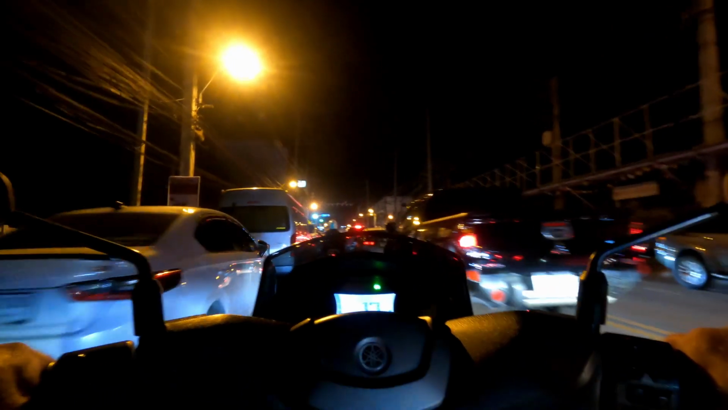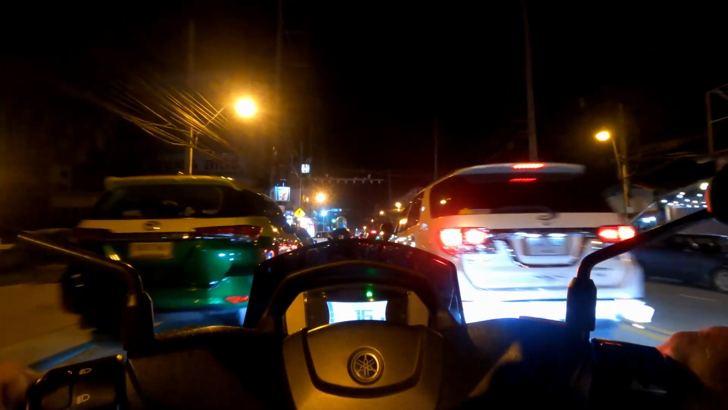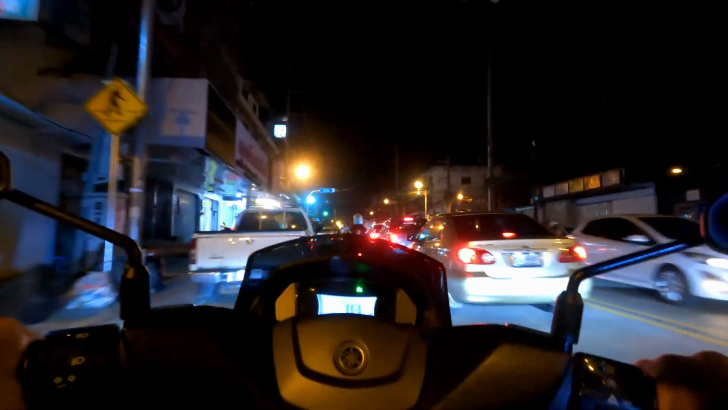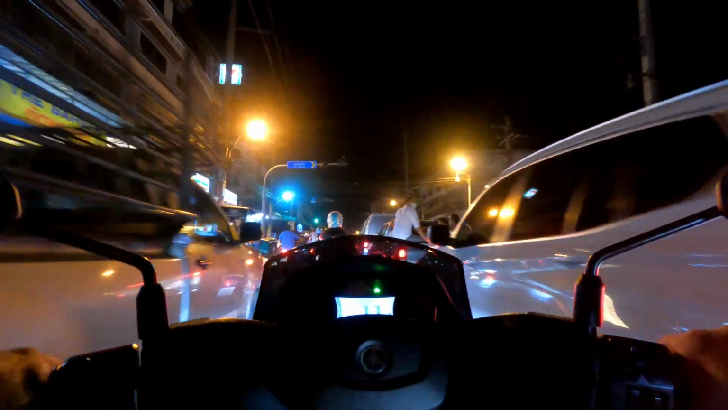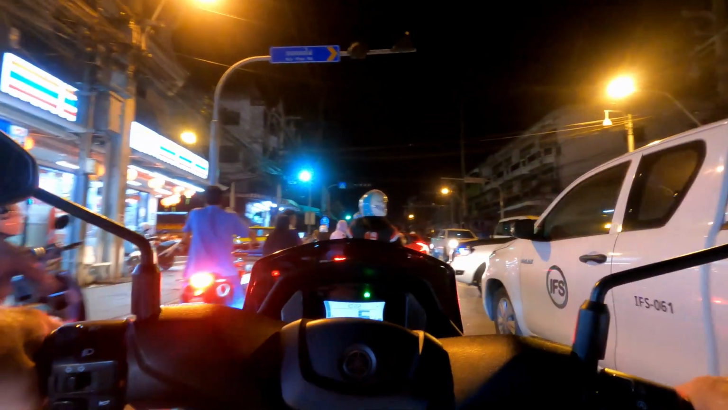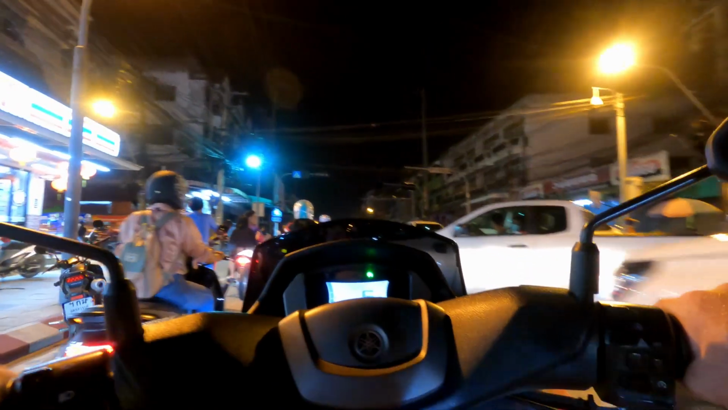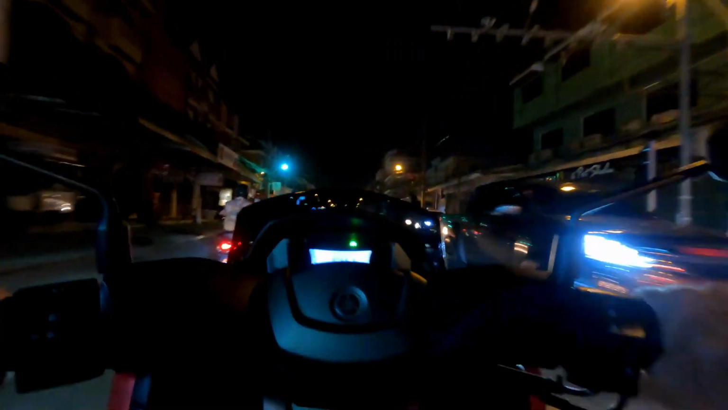But it's not real wide. You have a couple inches on either side of your mirror. See how tight it is going through. I'm doing what here, 18, 17, 15 kilometers an hour, down to 10. We're not moving fast here. But if we keep moving, we make progress getting there, a little bit at a time.